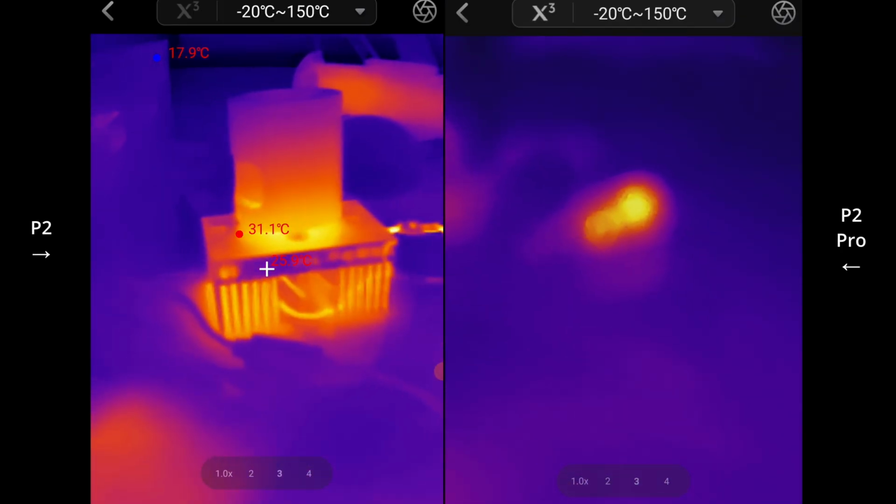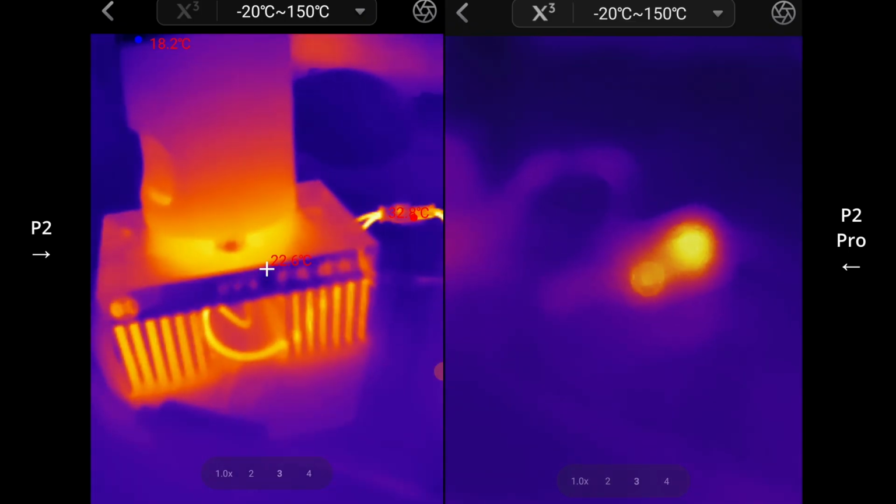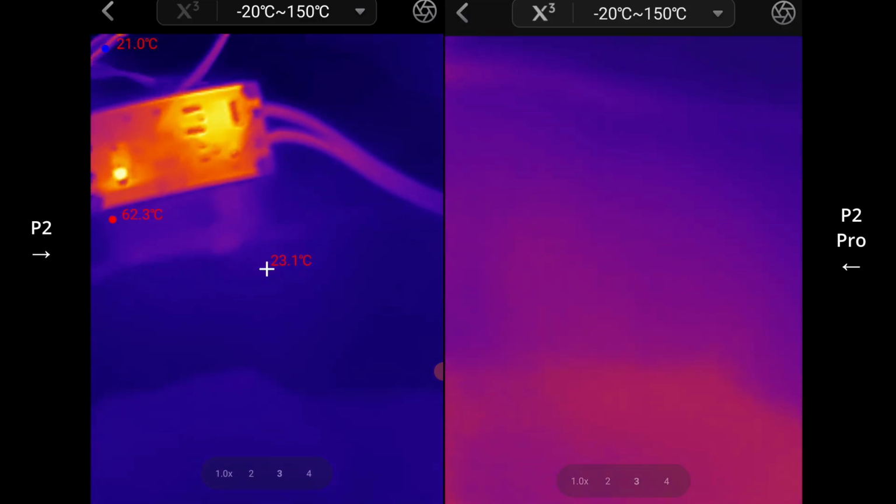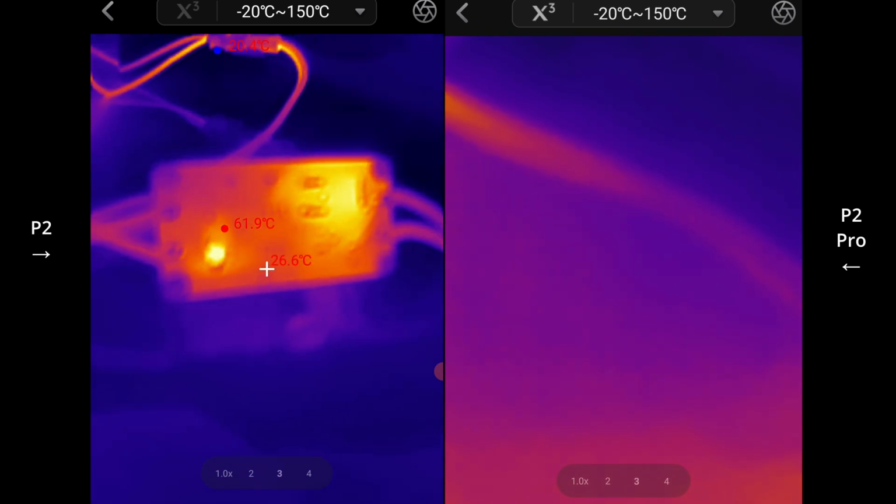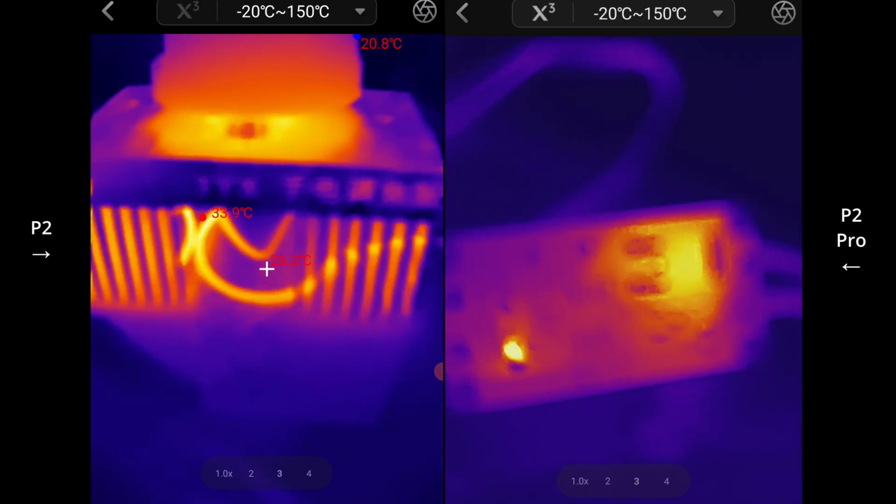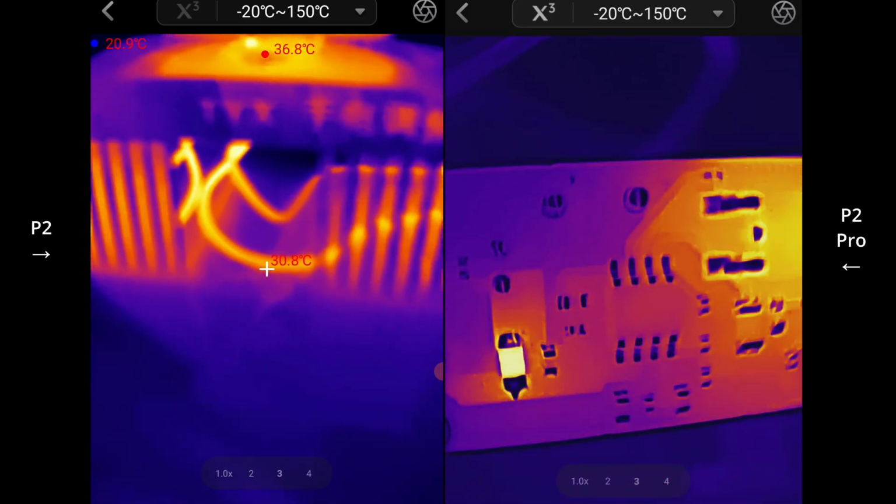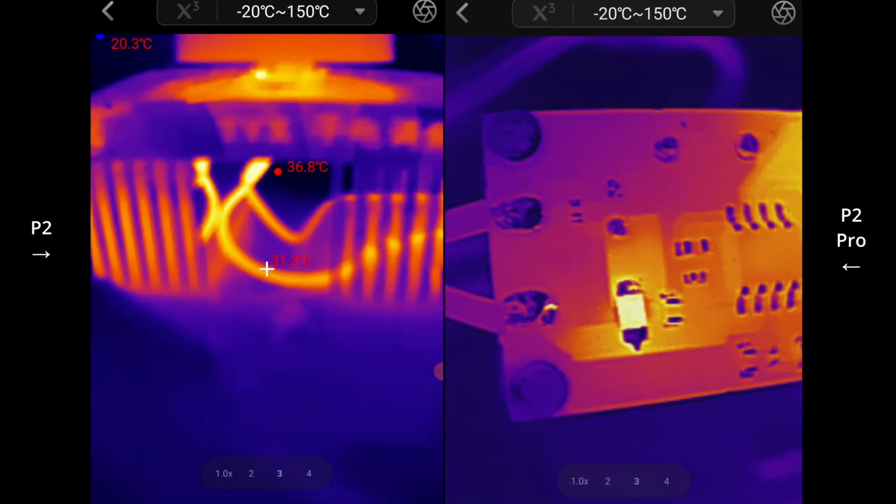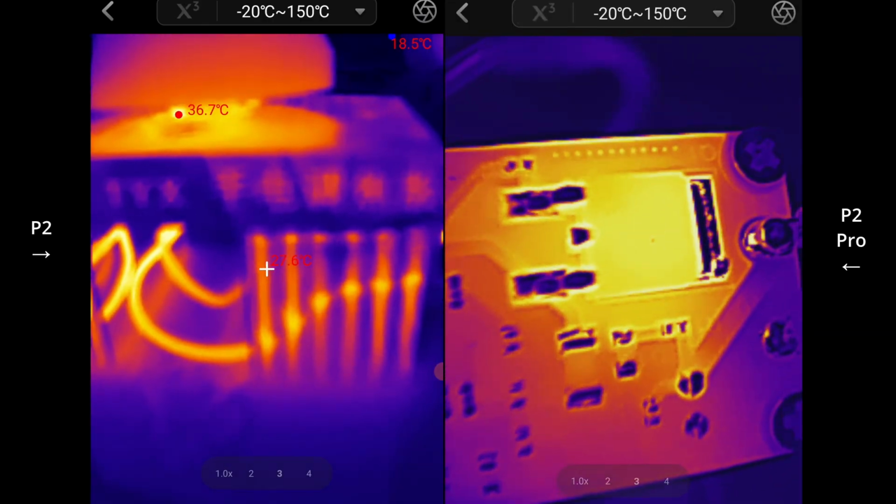The P2 to the left and the P2 Pro with the macro lens attached. The P2 is doing quite okay from a bit of a distance like here, but as you get closer, it's very difficult to see what's going on. You can see some components heating up in there, but it's not as clear as you can get with the P2 Pro. I mean, check that out. That's as clear as you can get it, really. I had it on the X3 by accident there. Turn it off. I think it looks better without the X3 sometimes, more natural.